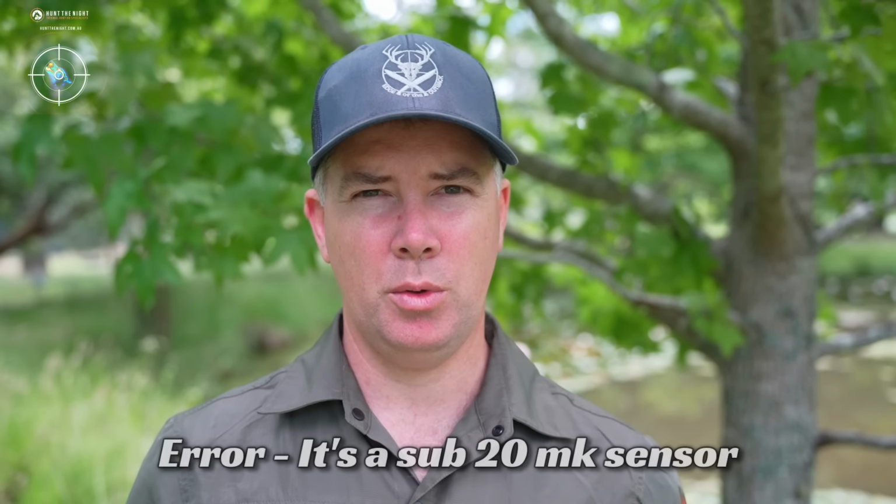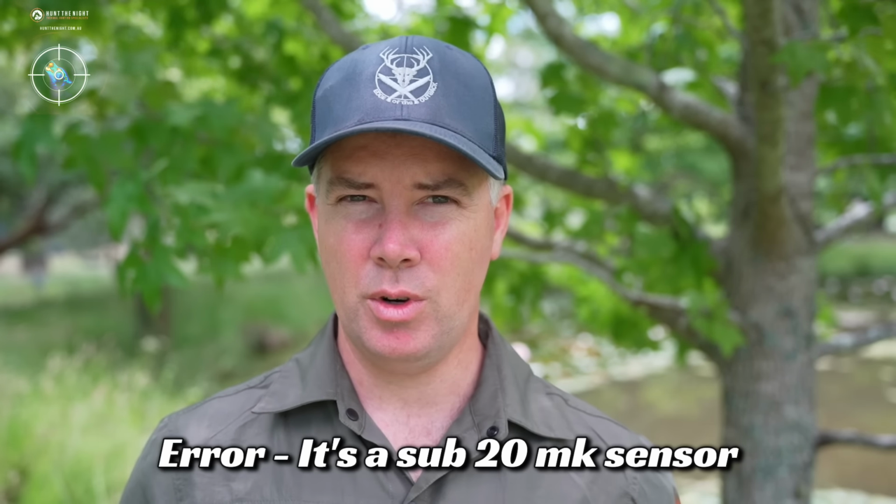There have been some upgrades to the device which I will try to cover, but the biggest upgrade would be the sub 25 millikelvin sensor. The original was 35 millikelvin, and the new one certainly does have an upgrade to the image quality.